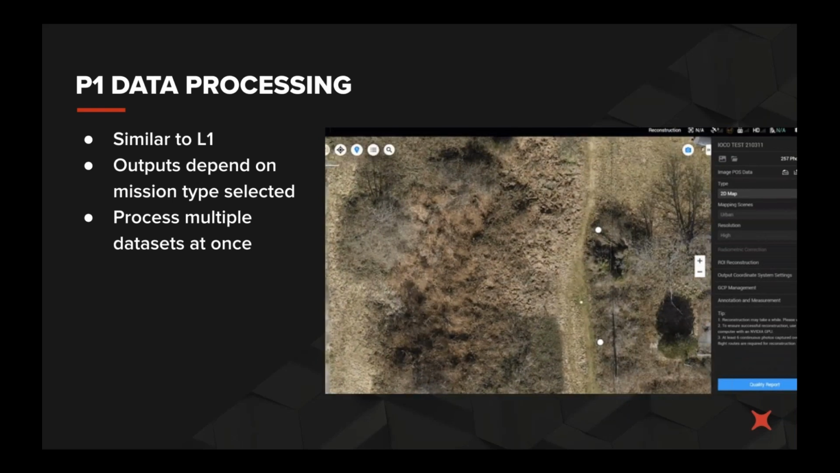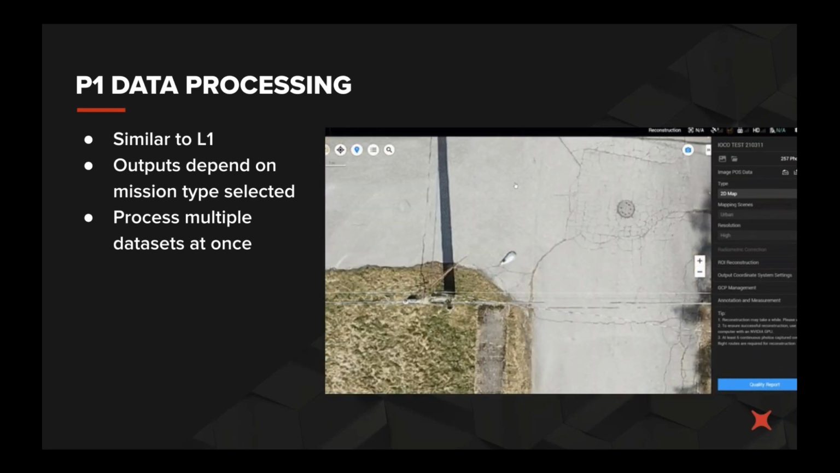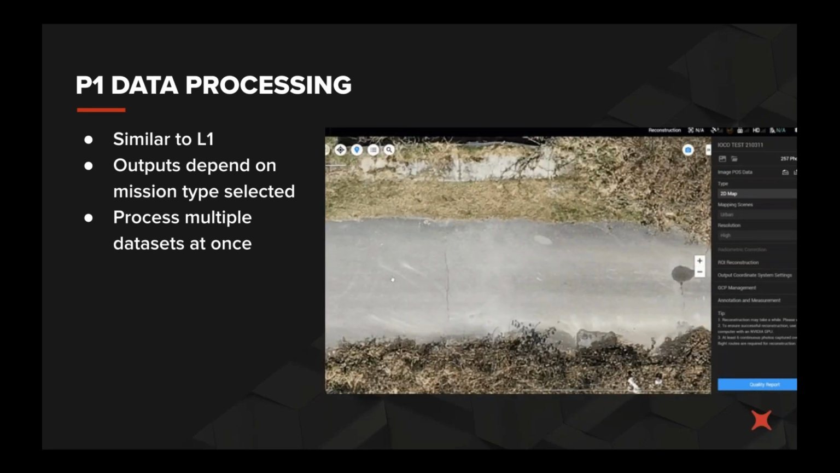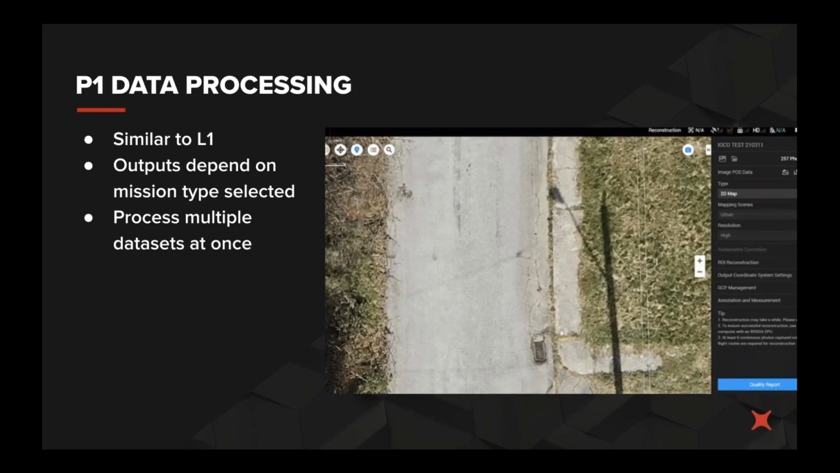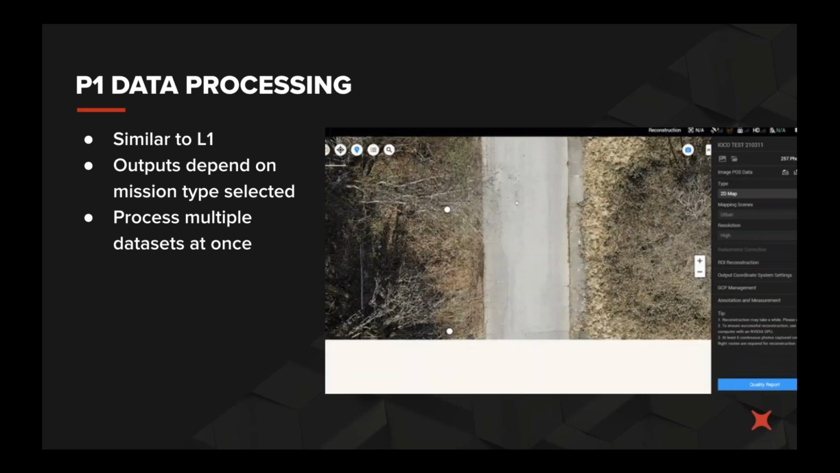The DJI Terra desktop application is really simple to use. On this particular occasion, we selected high resolution, and we only used the RTK positions that were derived in the field from the drone to calculate the model.